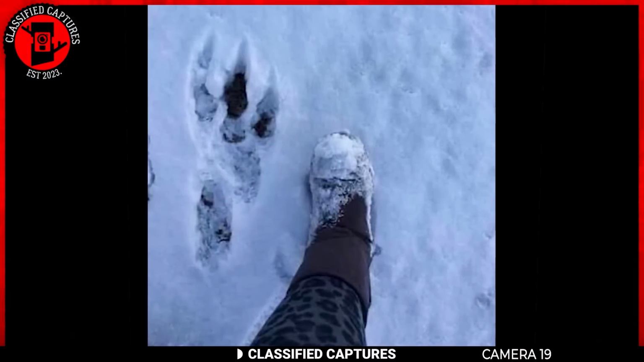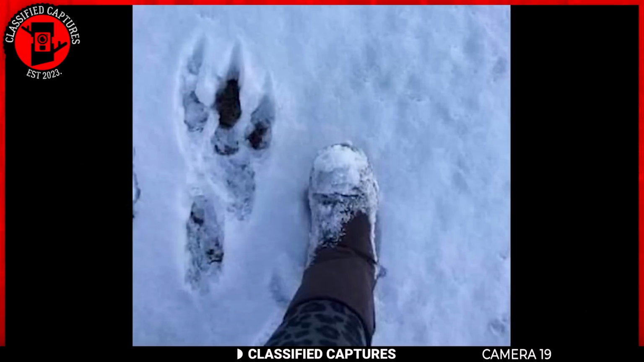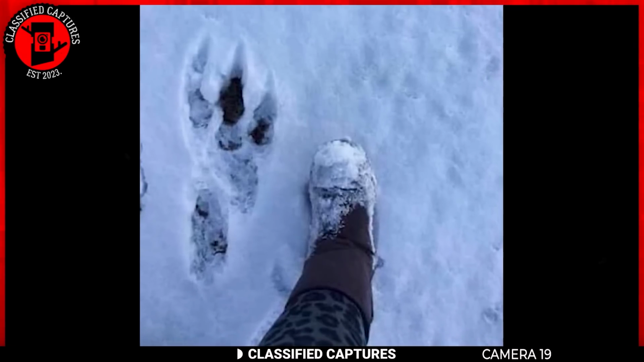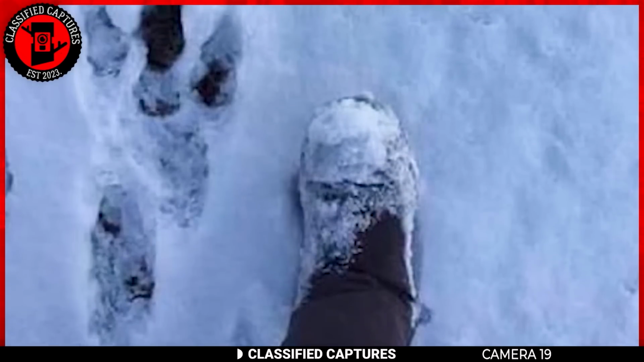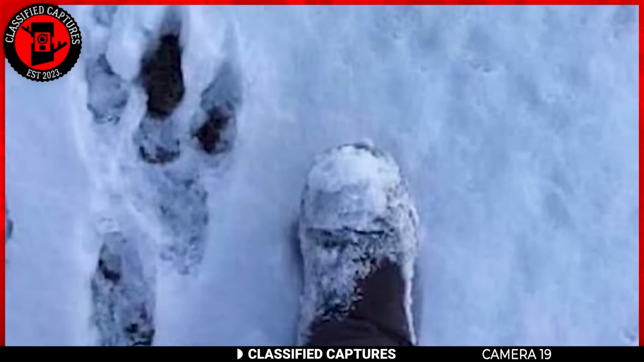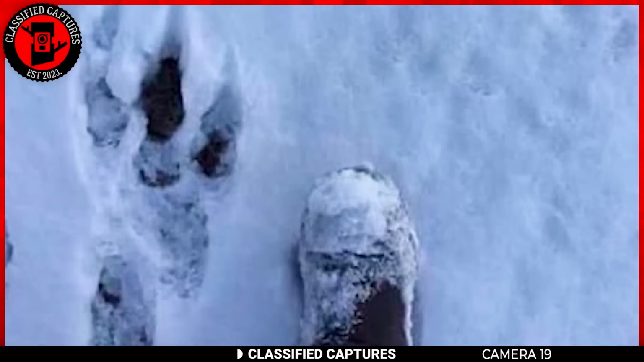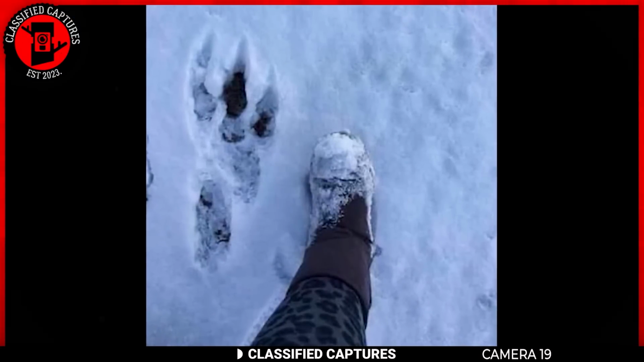After sharing the picture online, some suggested that it could be the footprint of a dogman, a cryptid creature that is said to have the characteristics of both a human and a canine. While there's no concrete evidence to support this theory, the strange characteristics of the footprint have certainly piqued the curiosity of many. What do you think about this intriguing discovery?